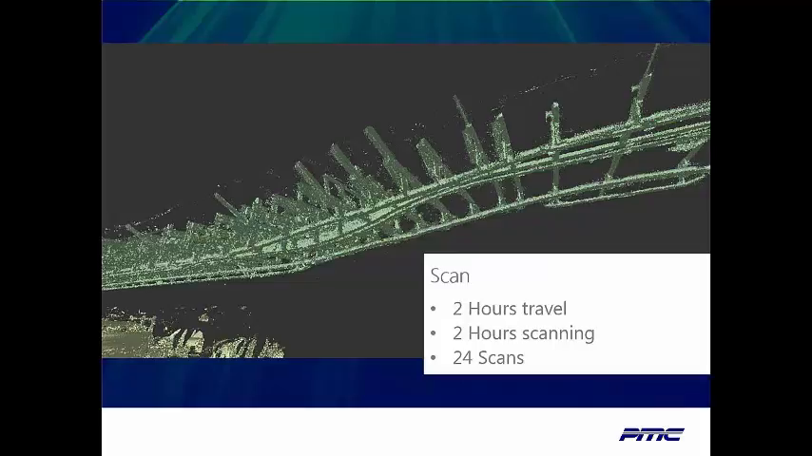So in this one, you see we were there for 2 hours. We did 24 scans. The reality is we were really running the scanner for probably a little less than an hour. Another hour and change was going through security, watching plant safety videos, being escorted in.